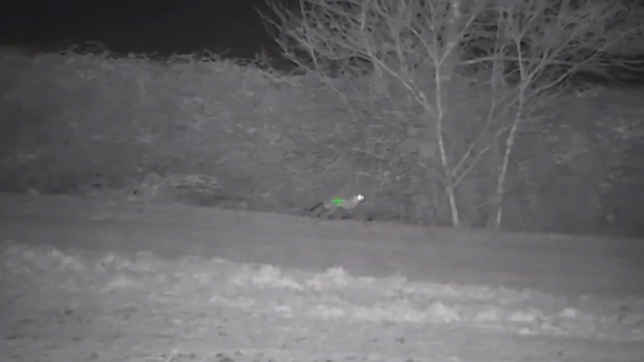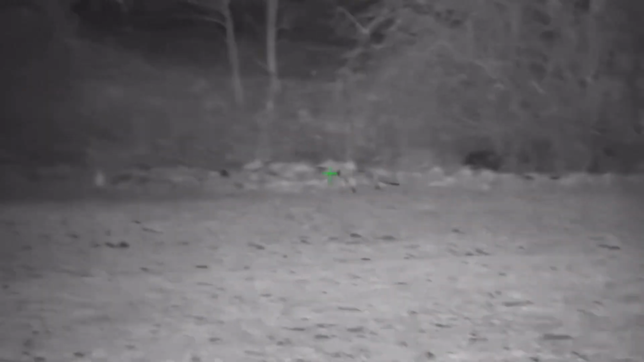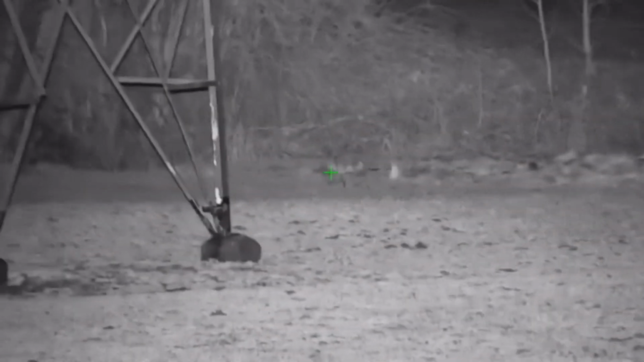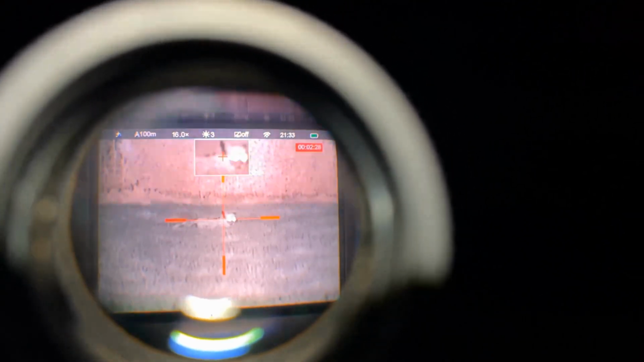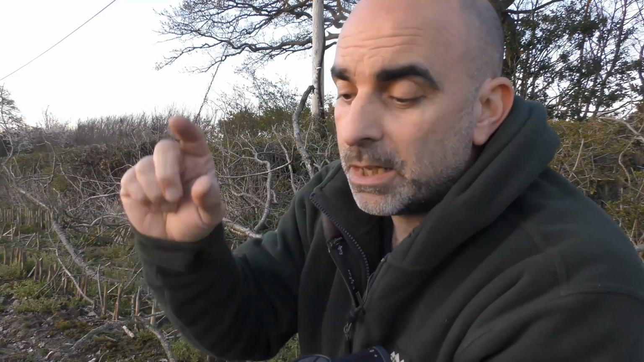You can zoom on this from 4, I believe it is, to 16, but you've also got picture-in-picture mode. Rather than just showing the higher mag in the top screen there, what it actually does is it doubles it, so as opposed to having a 16 times magnified image in the top box like the other two, or 14 in that case, in this one you get 32 times, so it doubles the main image.